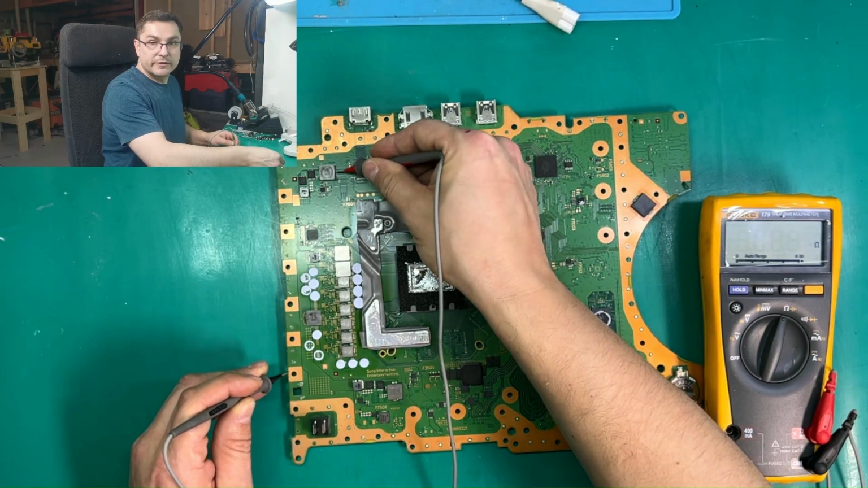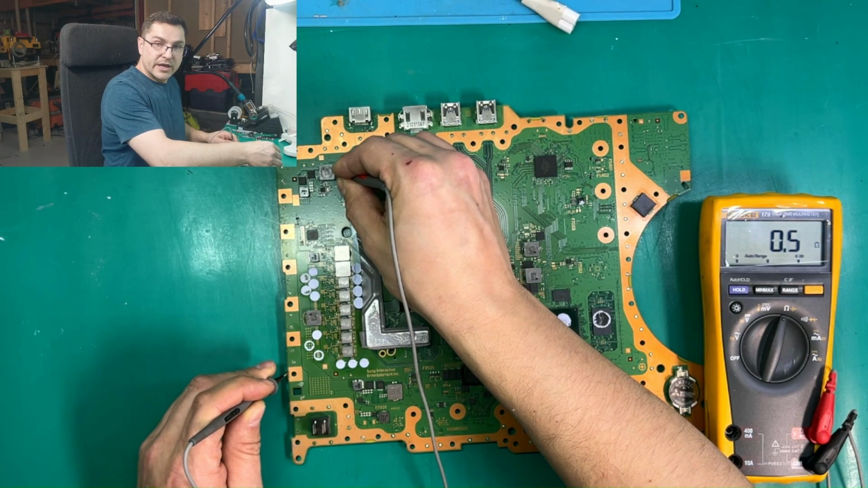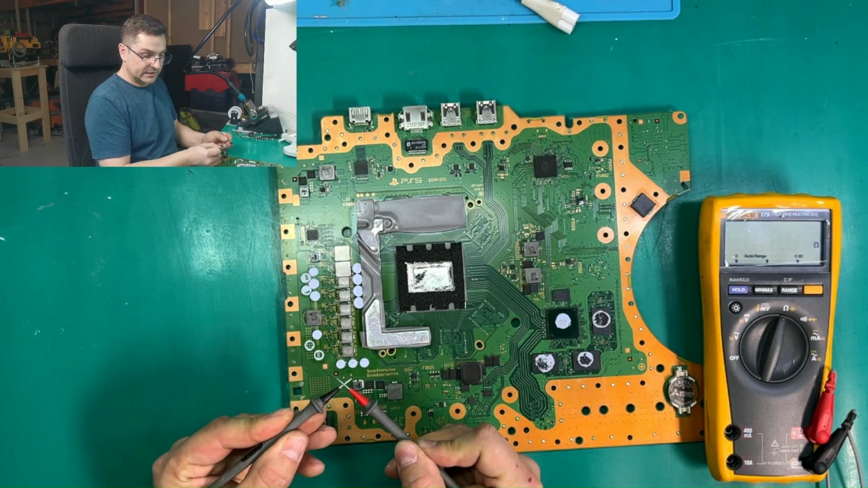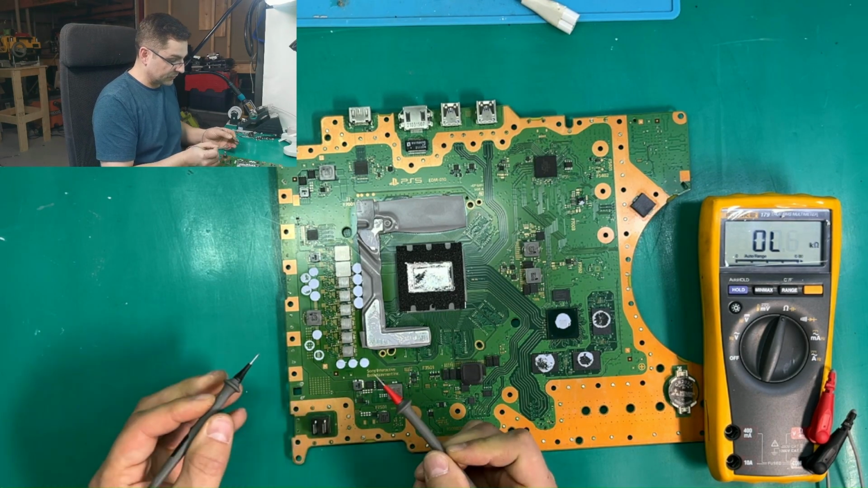This is our 5-volt rail. And unfortunately, we have half of an ohm. So if we connect our probes, it is half ohms, so it's a dead short to ground.